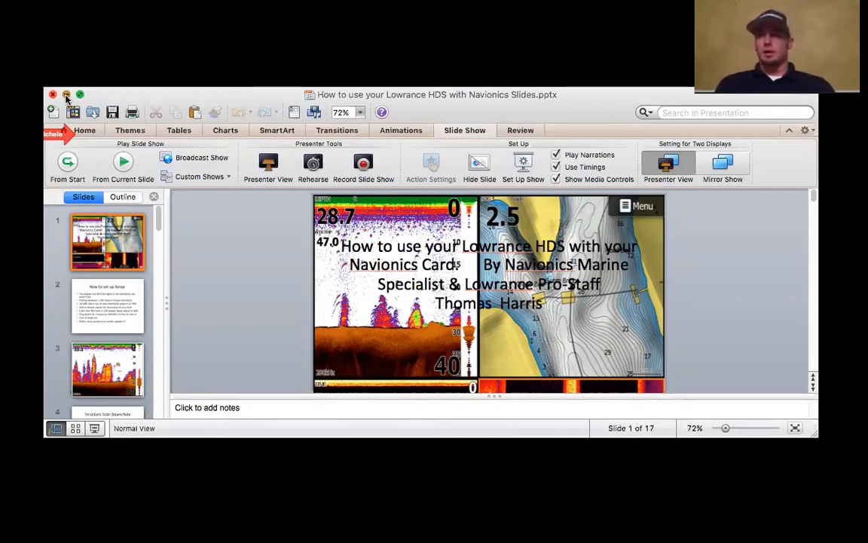So let's say tomorrow I want to go to a lake around here, Bugs Island. I want to go into my waypoint routes and trails, and I want to create a trail tomorrow for Bugs Island. This is on the front and back unit. So once I've done that, I'm down at Bugs Island, I'm fishing. All my trails are going to be recorded in that file.